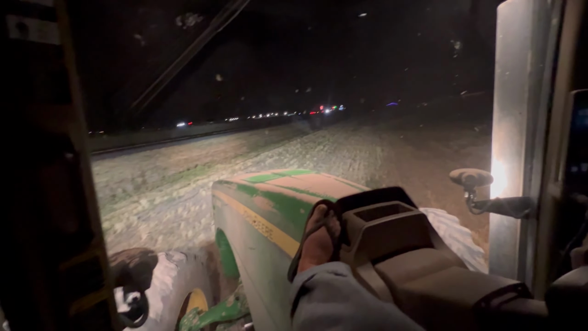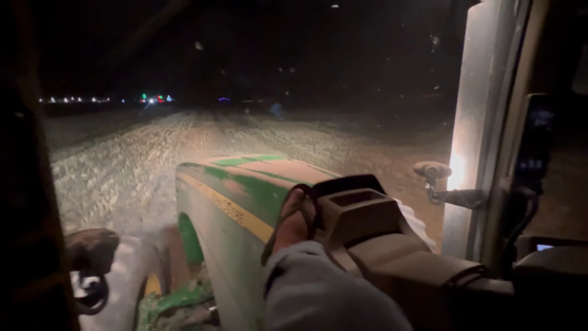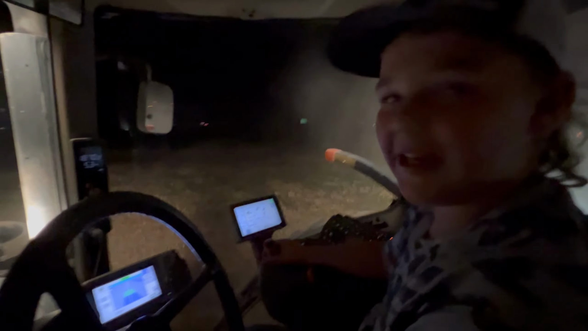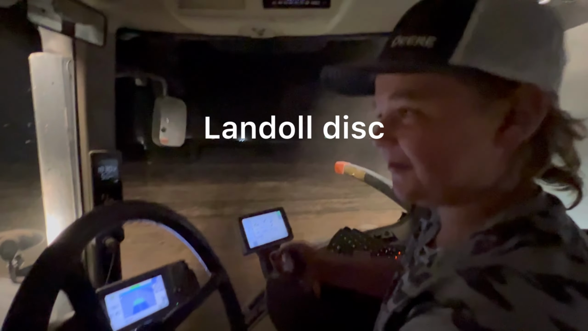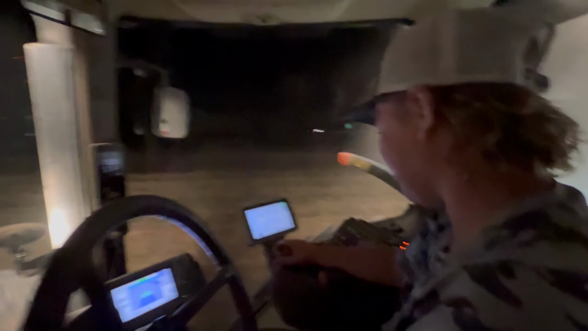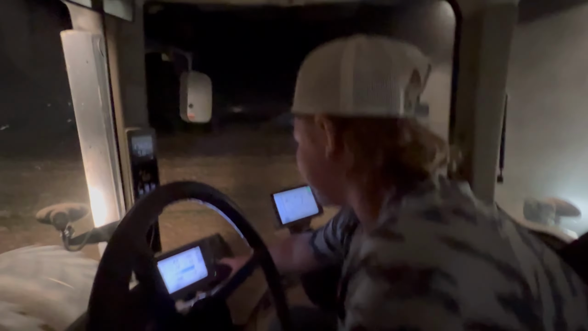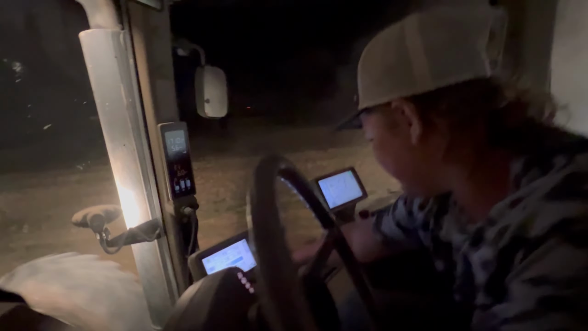Let's do this. A little night tractor in. Yeah. What are you pulling? A disc. What's it called? A Landau disc. A Landau? Mm-hmm. Landau 4287, I don't know, let me check. What are you driving? 8270R. 8270R. And your feet still don't touch the ground, sir.